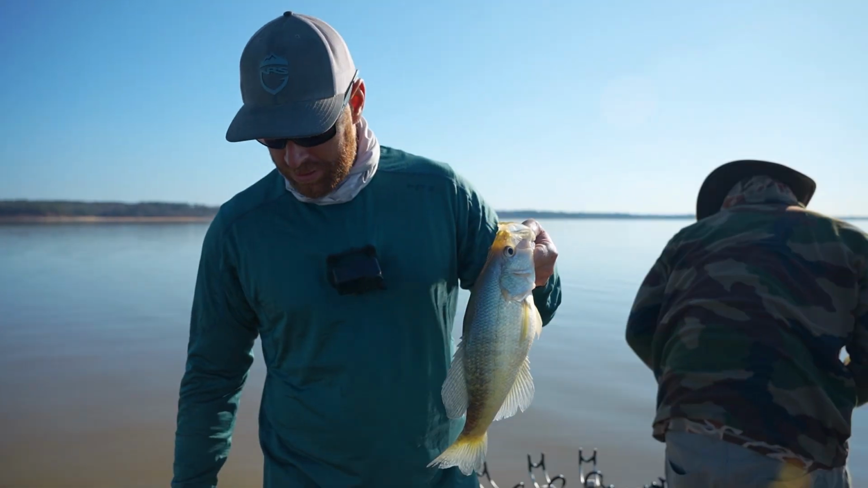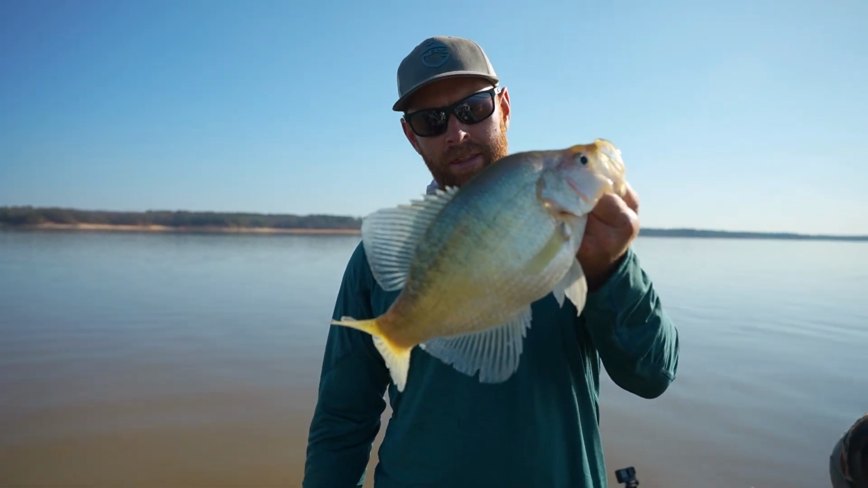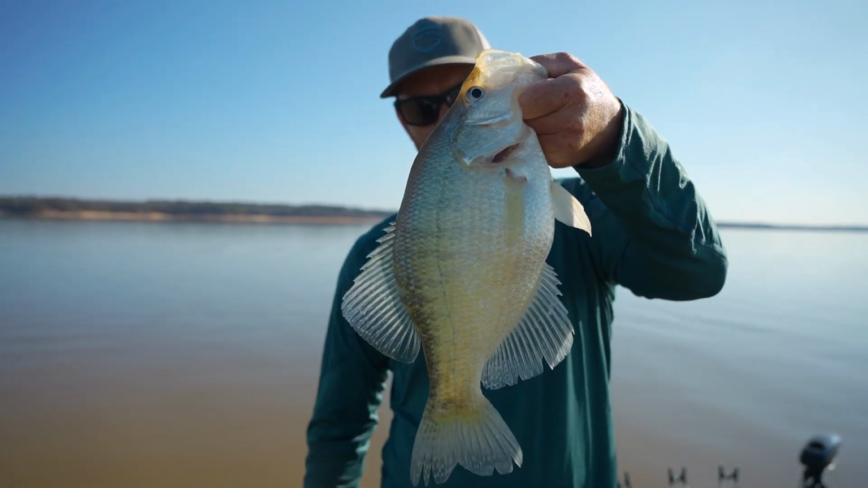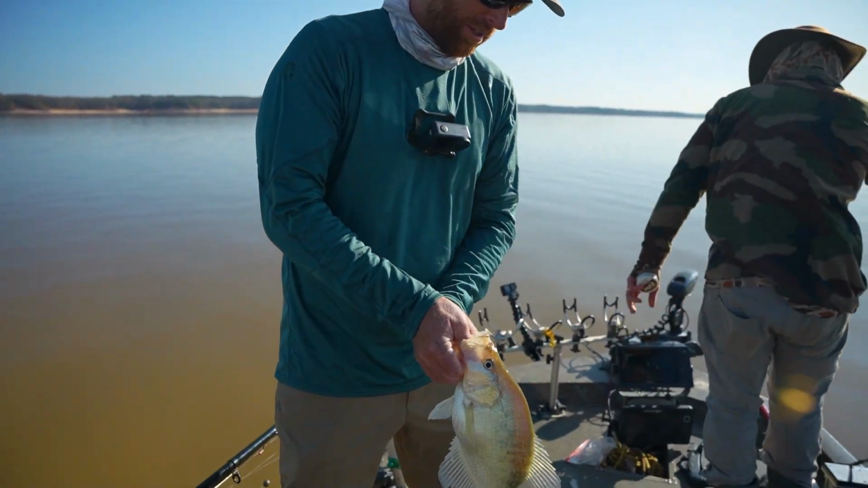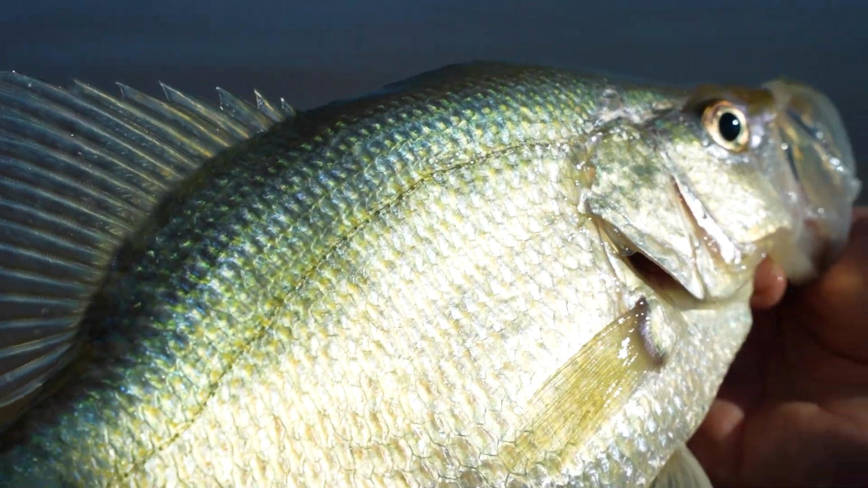Man, starting to get a little frustrated there. This morning it was wham bam, thank you ma'am. This afternoon it's not been that. It's a big one. Yeah, that's a fat crappie. One of my biggest ever, which is most of the fish I catch here. Mississippi grows them big, y'all. Look at that. That's dinner right there, bro.